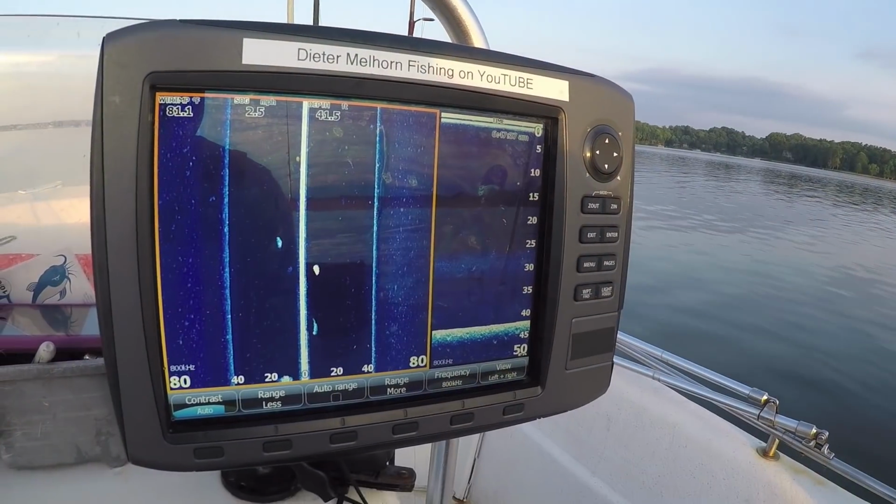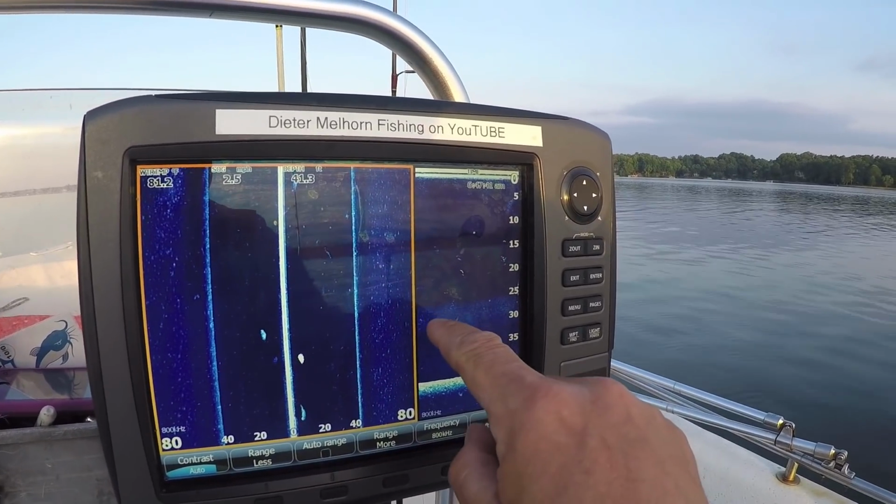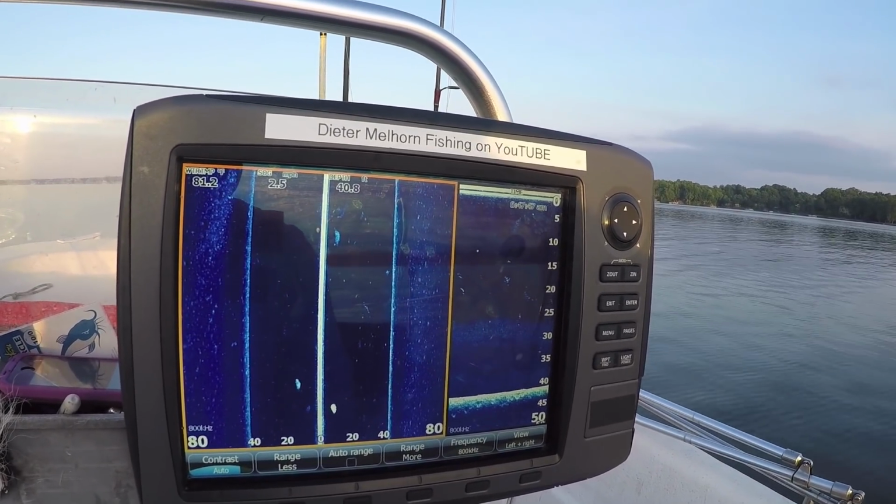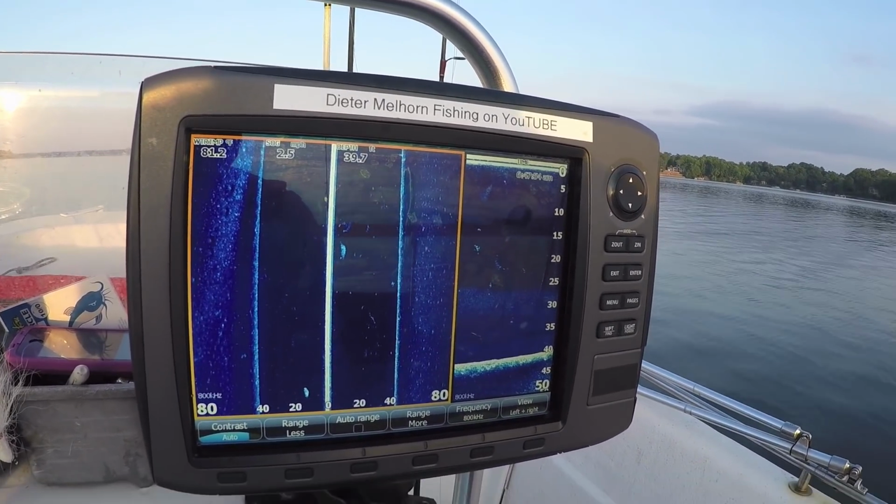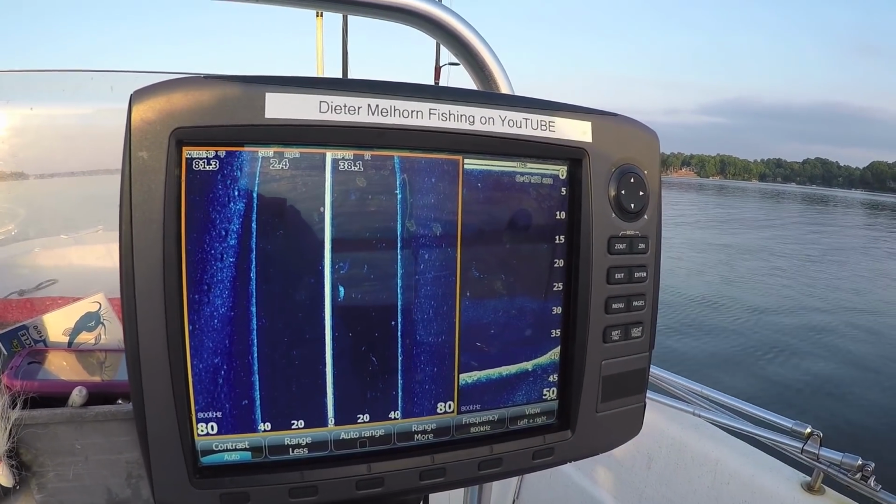Alright, I'll show you something you can really see. It's really well defined with structure scan. It's that band right there. That's some denser water. Thermocline. Don't know if it's oxygen deprived below it or not, but sometimes it is, sometimes it isn't. It really depends on the water flow, but that's a pretty distinct temperature change there in the water down there.